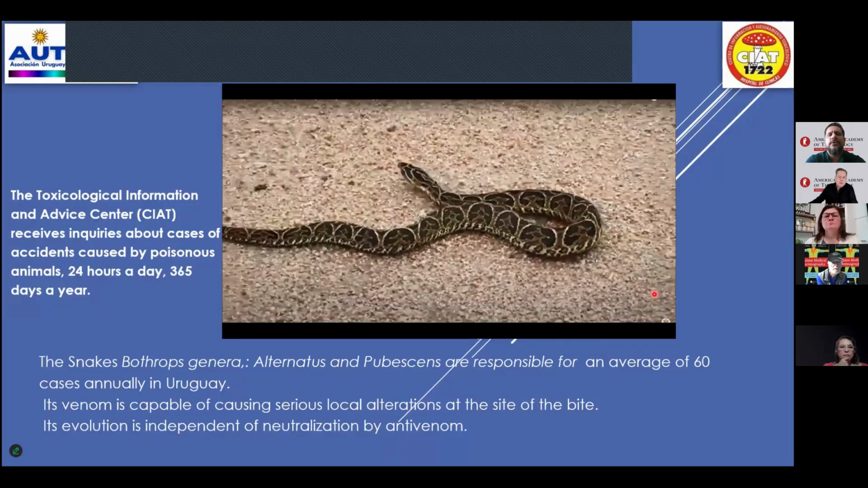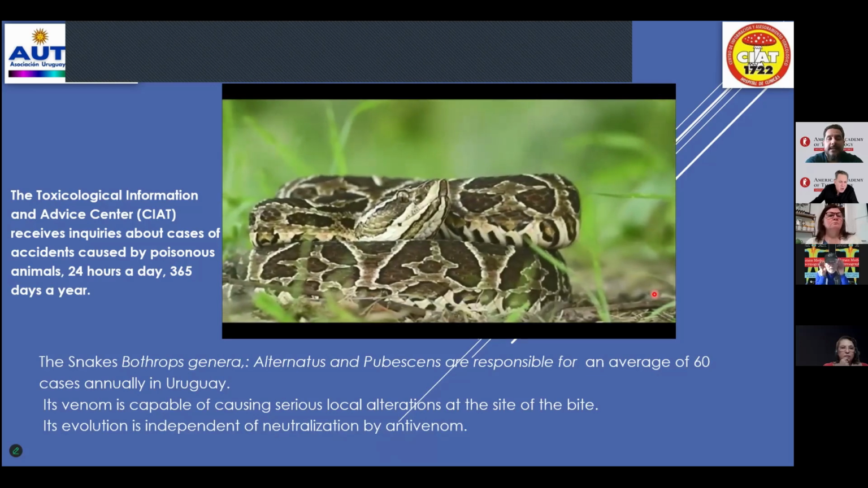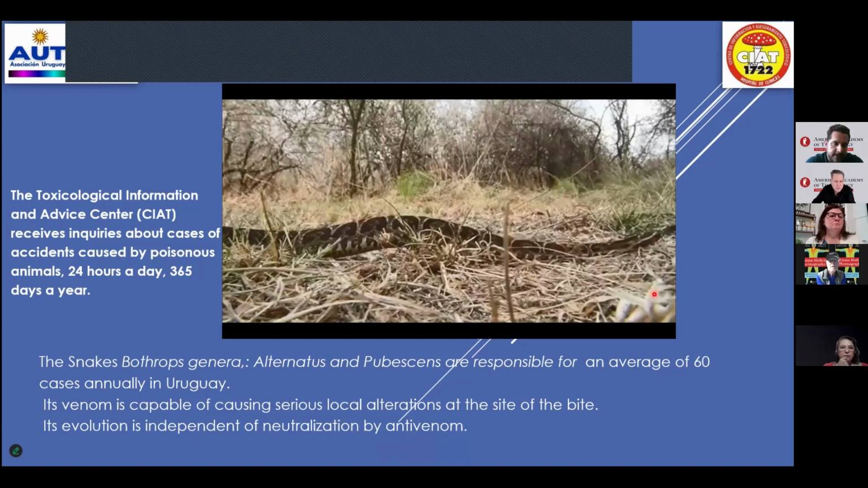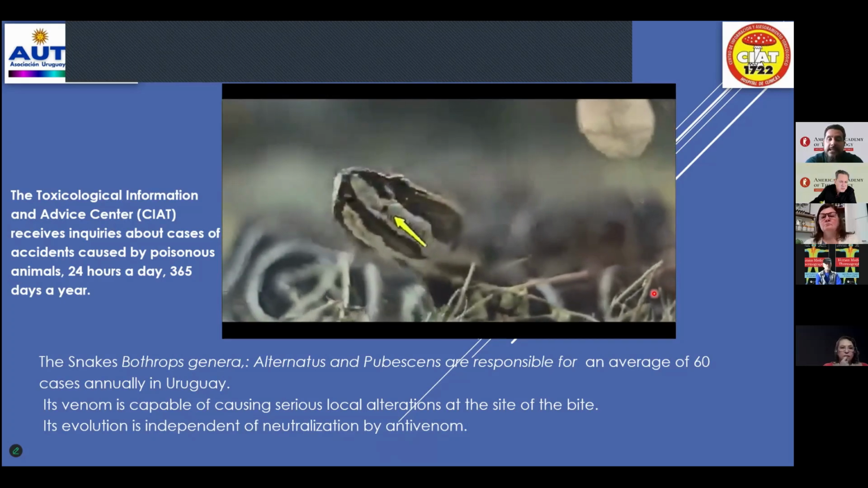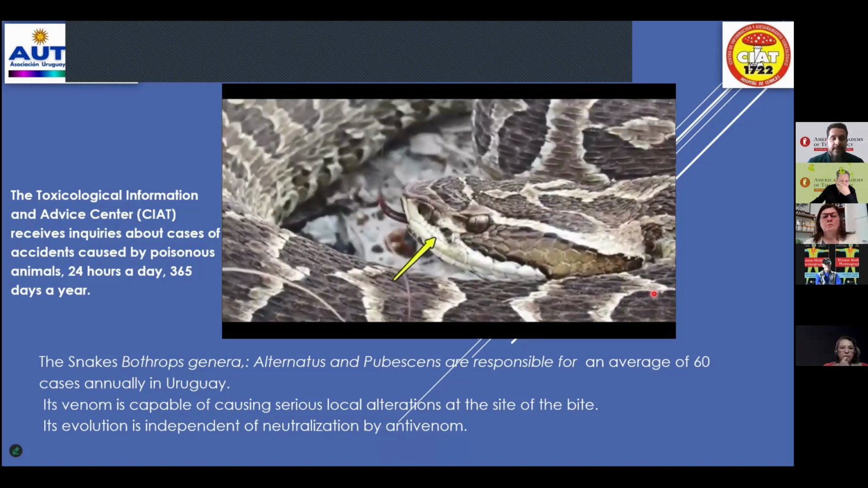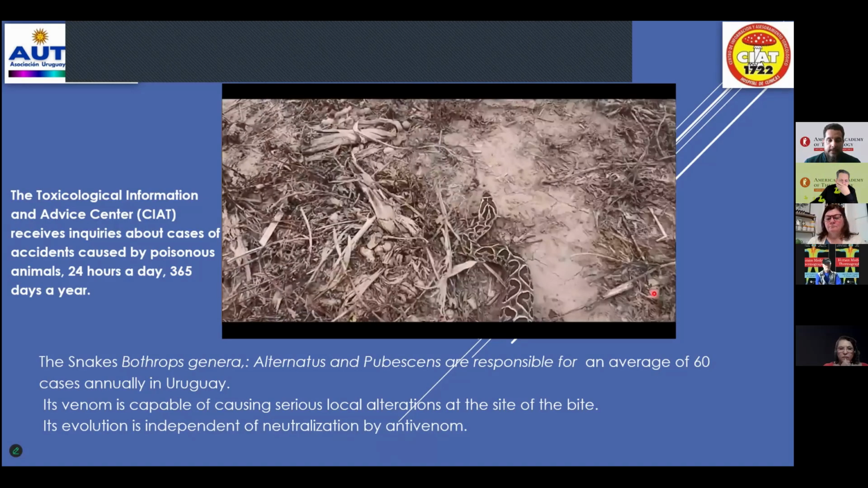The Toxicological Information Center receives inquiries about cases of accidents by poisonous animals 24 hours a day, 365 days of the year. The snakes Bothrops alternatus and pubescens are responsible in Uruguay for 60 cases annually.